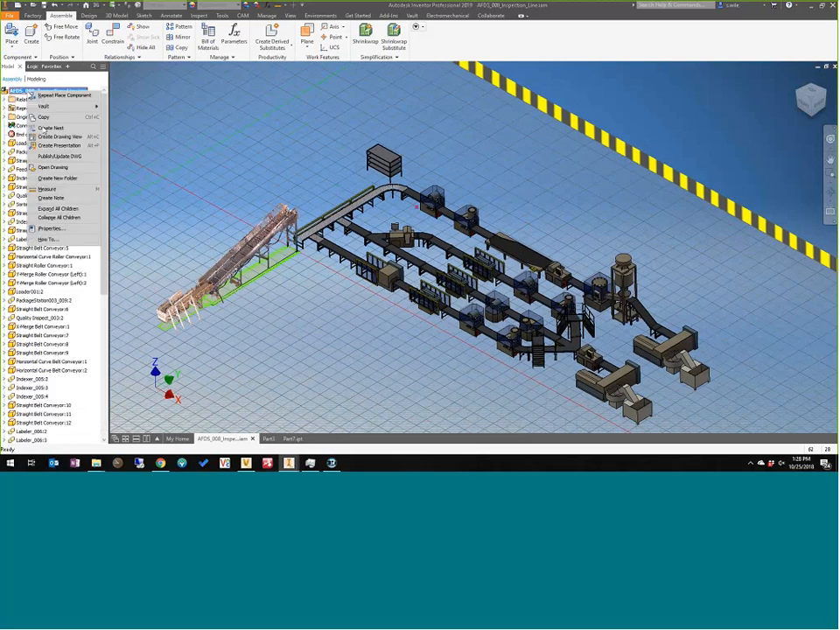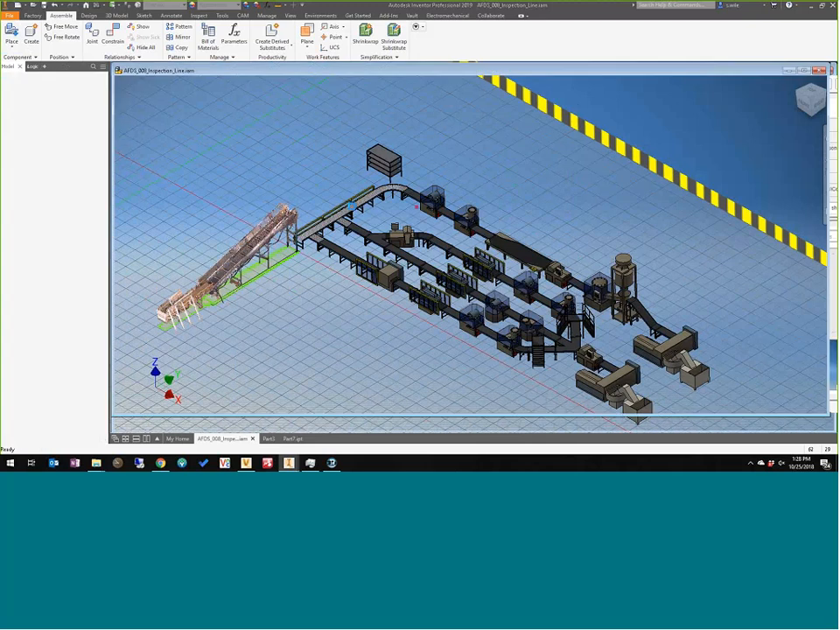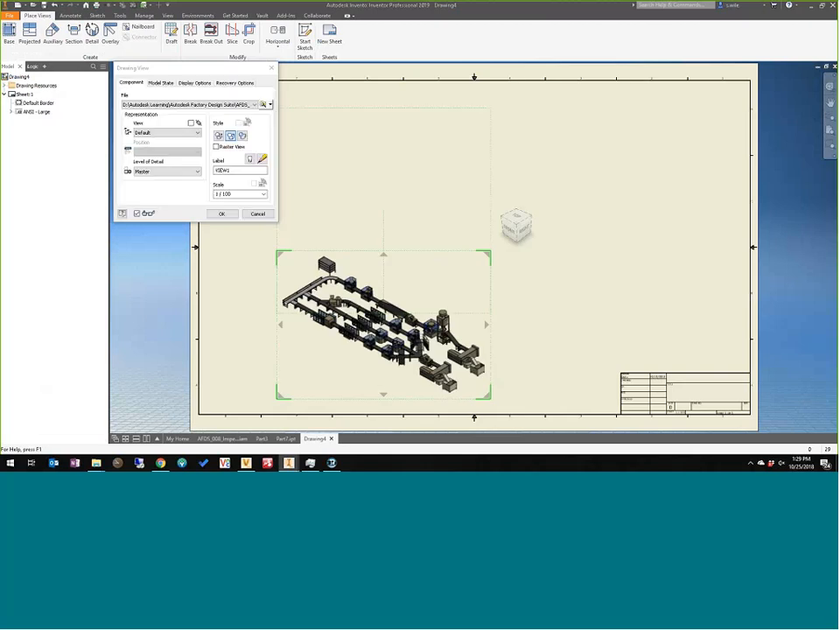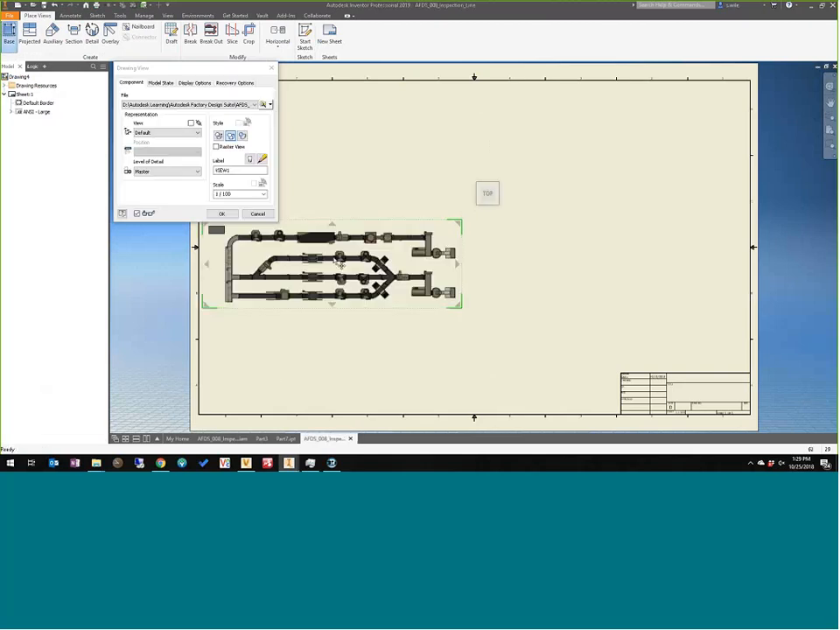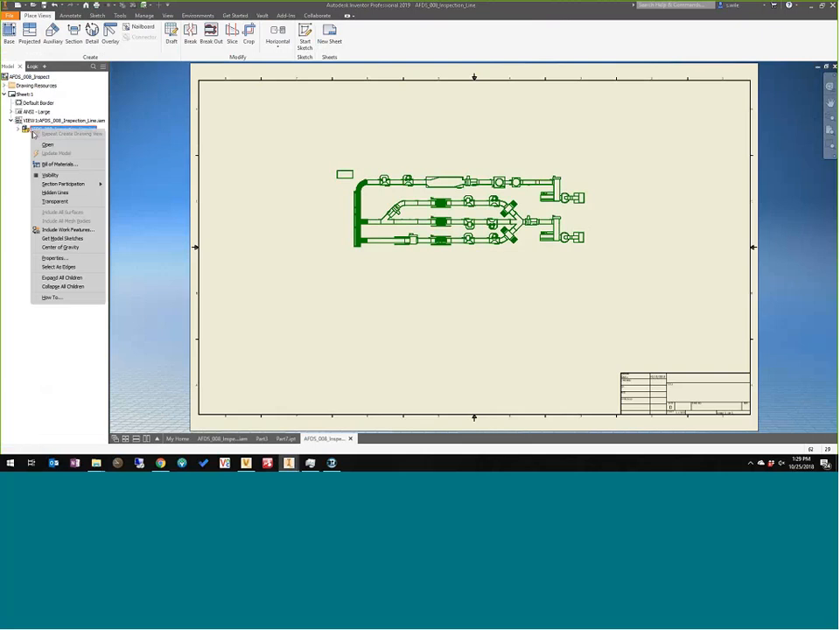And then if I create a drawing view of this, we can bring those surfaces in. So by default, surfaces don't come into your views. The easiest way to make that happen is just right-click on it and check visibility. And it brings everything in.